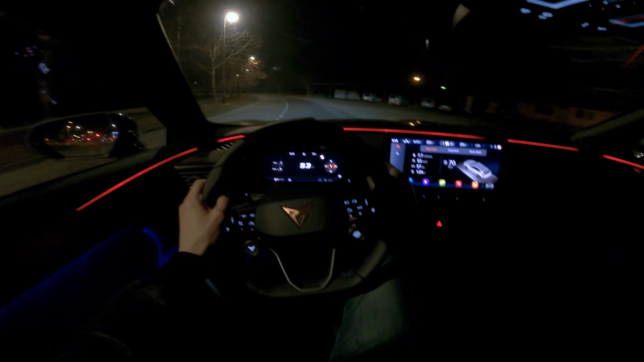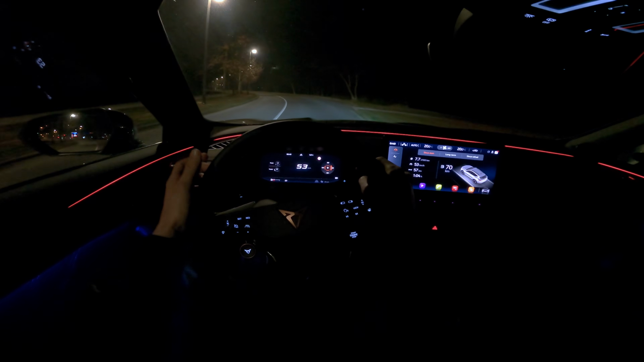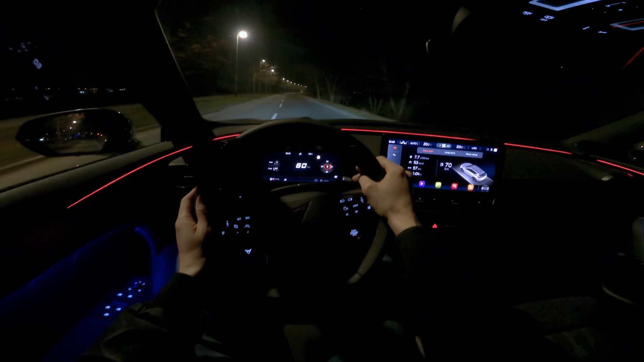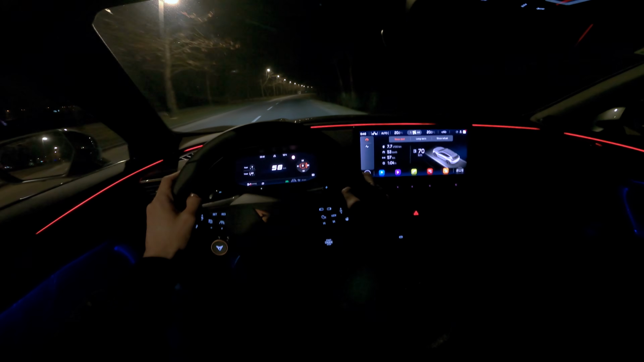So my beam is on automatic. You push it towards the screen, not pull it towards yourself. That's just to flash someone. But if you push it towards the screen, then it switches to automatic long beam.